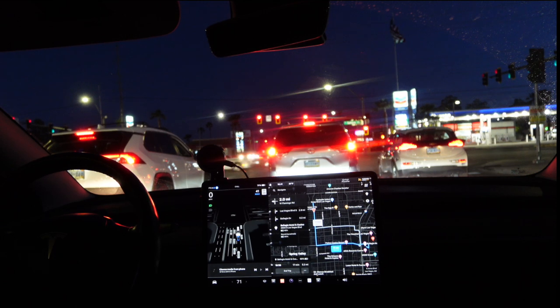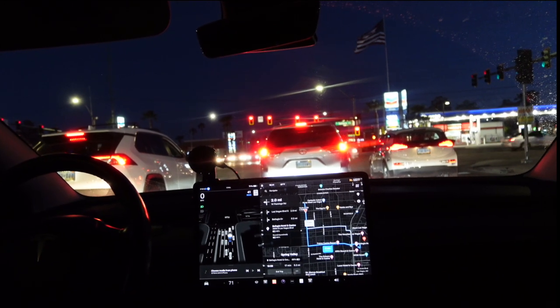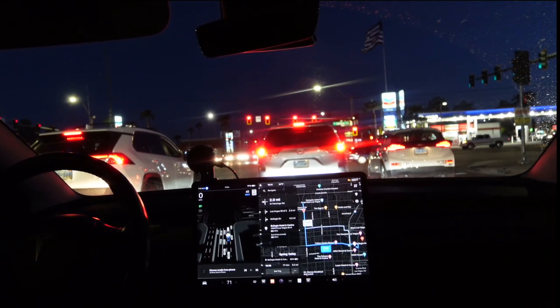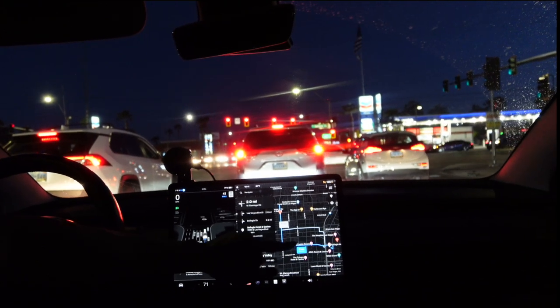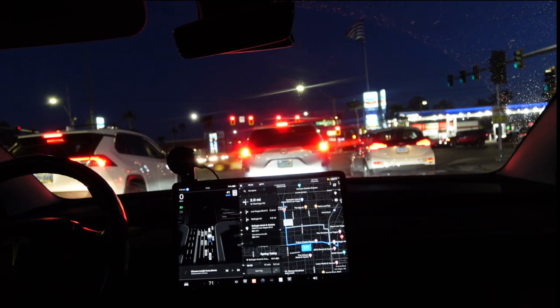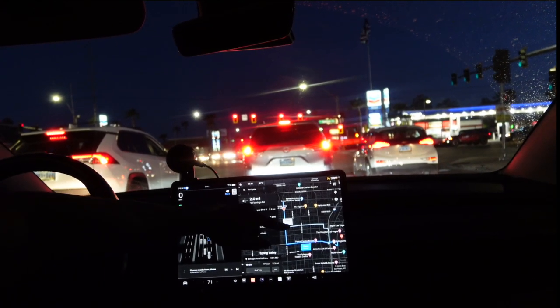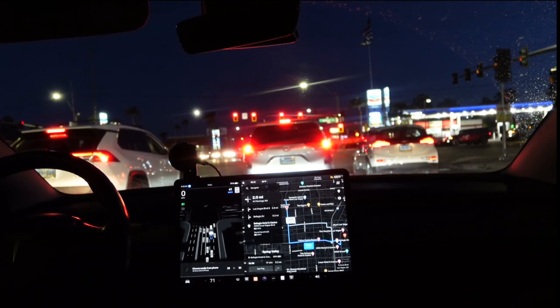So Bellagio is a pretty hard to get to area in the Las Vegas Strip because of traffic. And there's so much traffic there that, let's see where it's taking us. Okay, it's gonna take us to this route. I don't know if you're familiar with the Tesla maps, but it gives you alternate routes. You can just press the alternate route if you want to take that route.